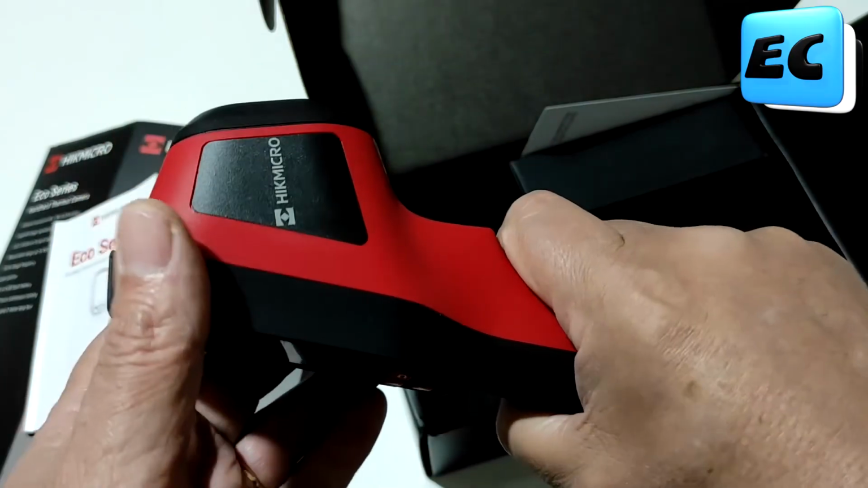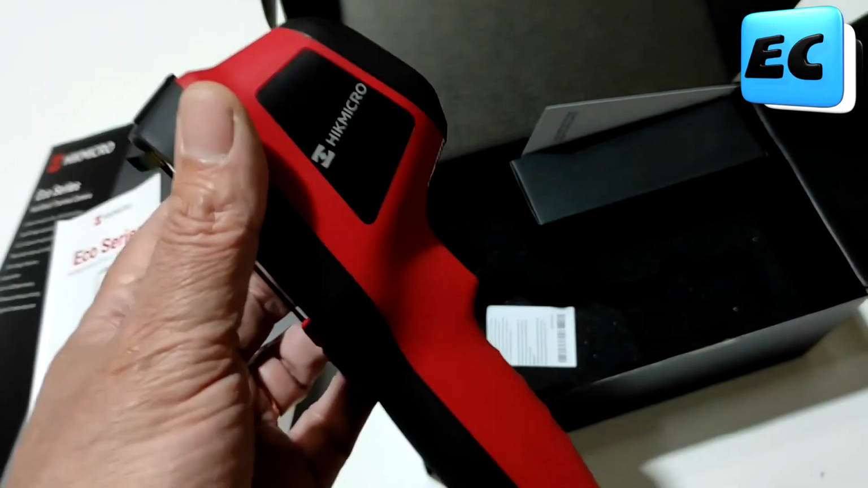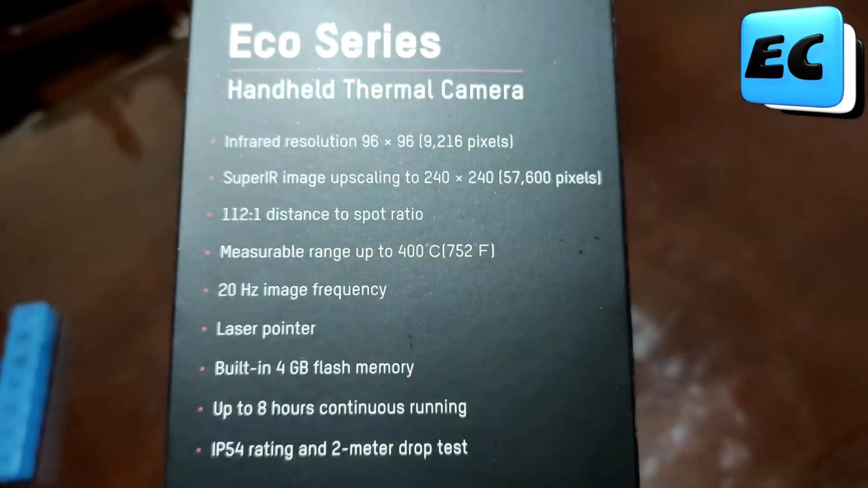The E01 has a 96x96 infrared sensor, although it includes a mode called Super IR, which interpolates the image up to 240x240 to gain more detail. It can measure temperatures from -20 to +400 degrees, with a thermal sensitivity of less than 50 millikelvin.